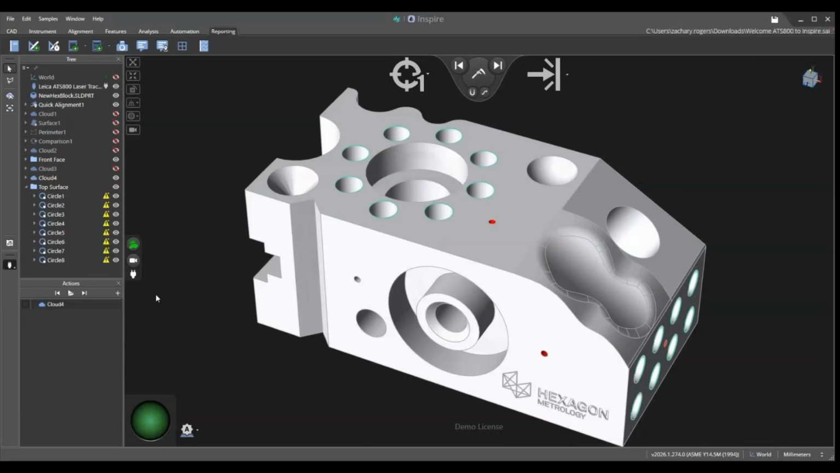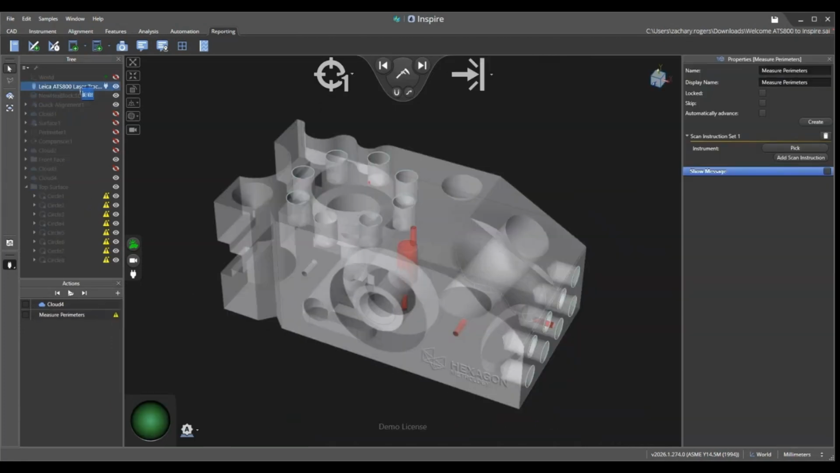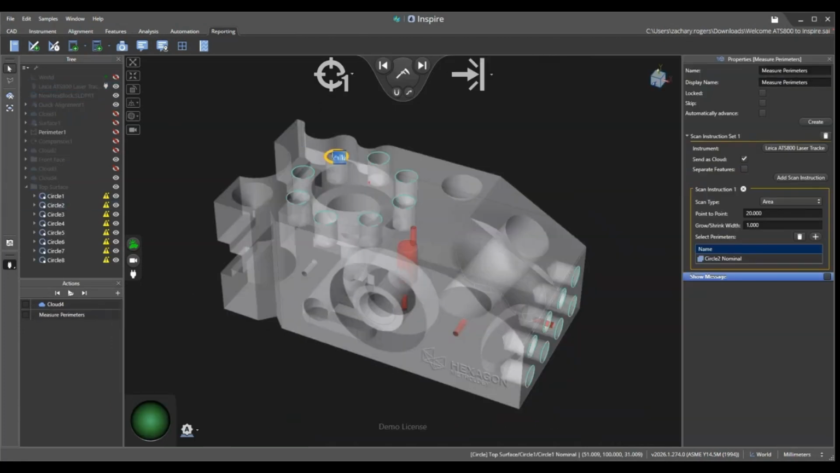First, I want to show some holes. I already have my circle features defined in Inspire, and they're also already set up to use Cloud 4 as their input. So all I need to do here is to add a measure perimeters action. I'll need to tell the measure perimeters action which instrument I want to use to measure. Then I can select the nominal circles as the perimeters to scan.